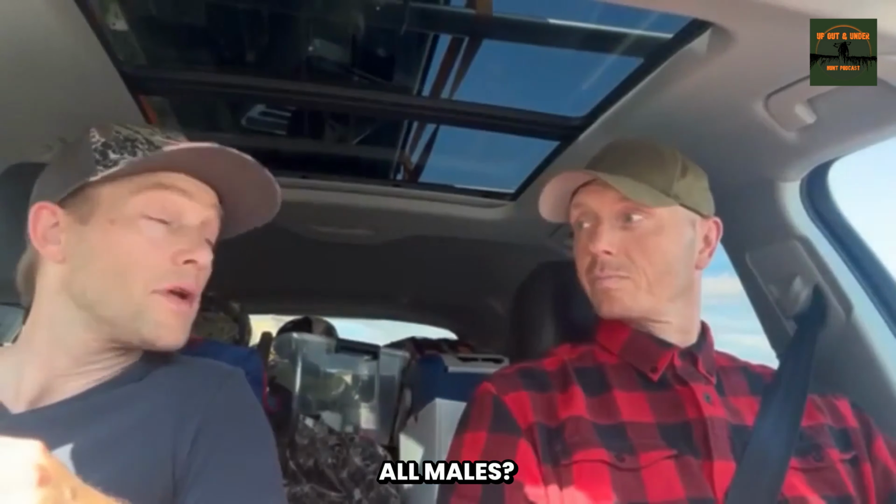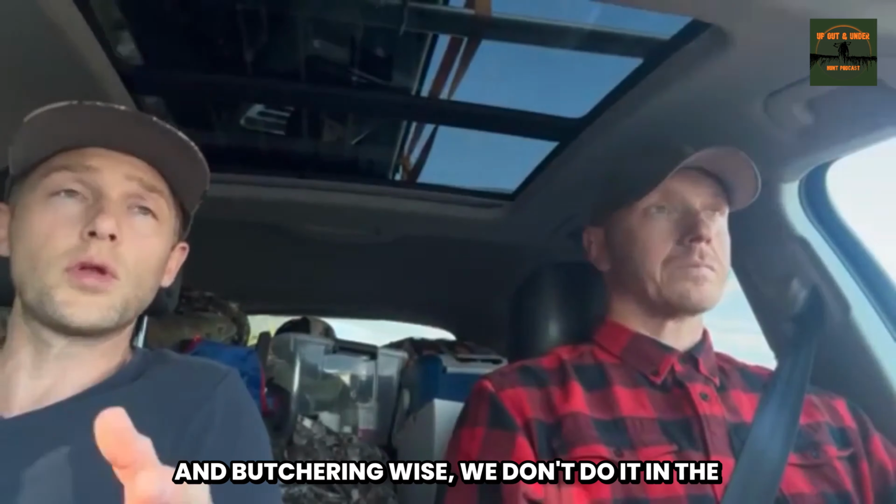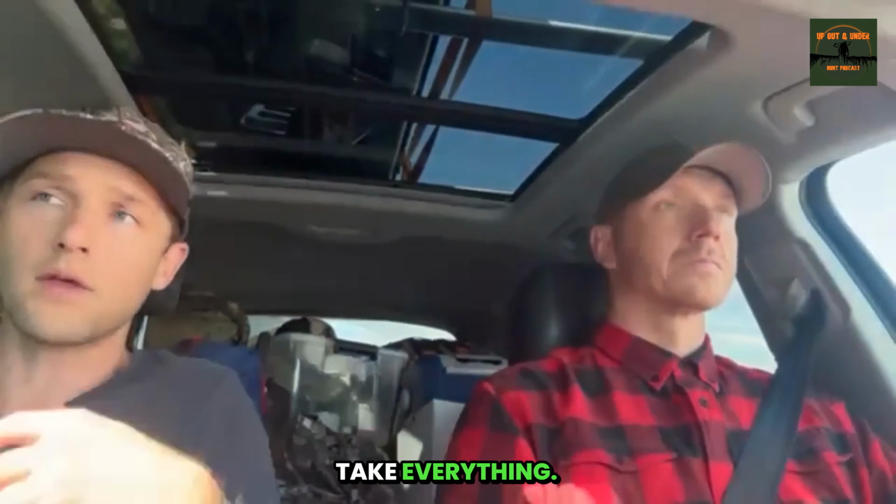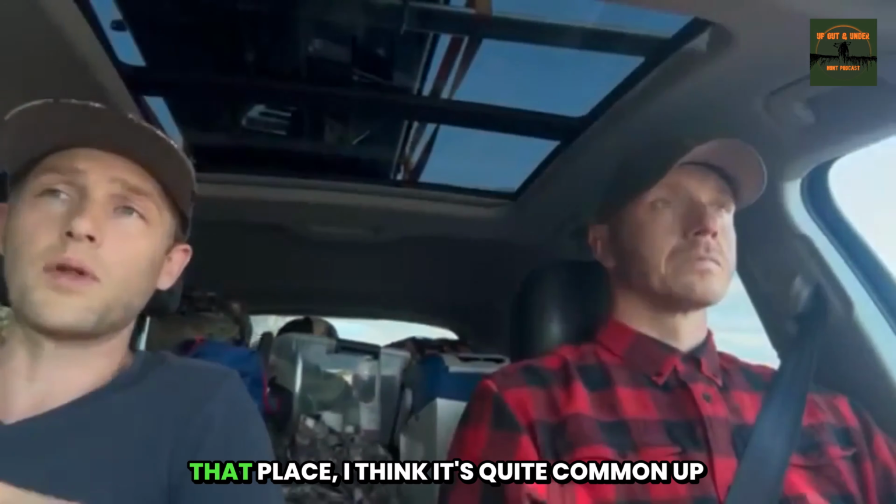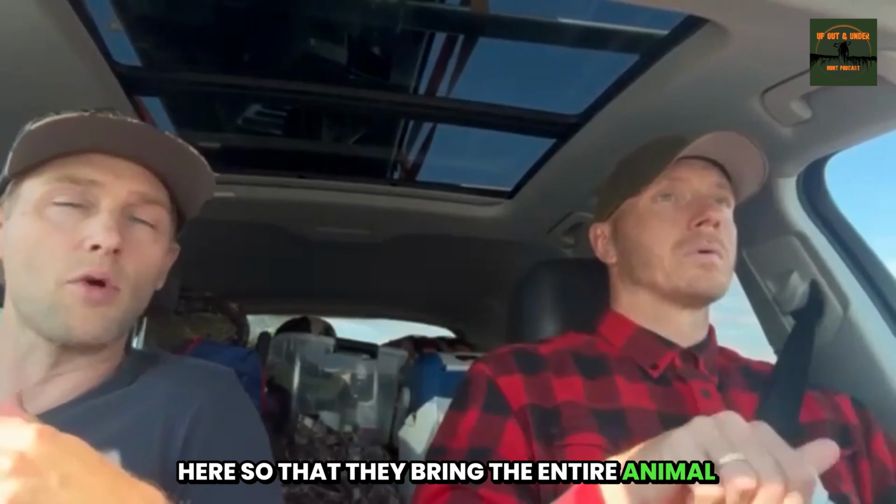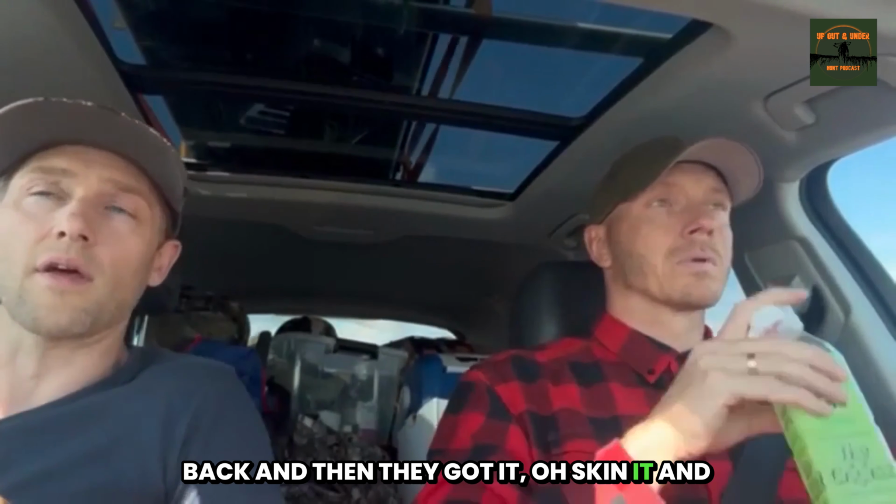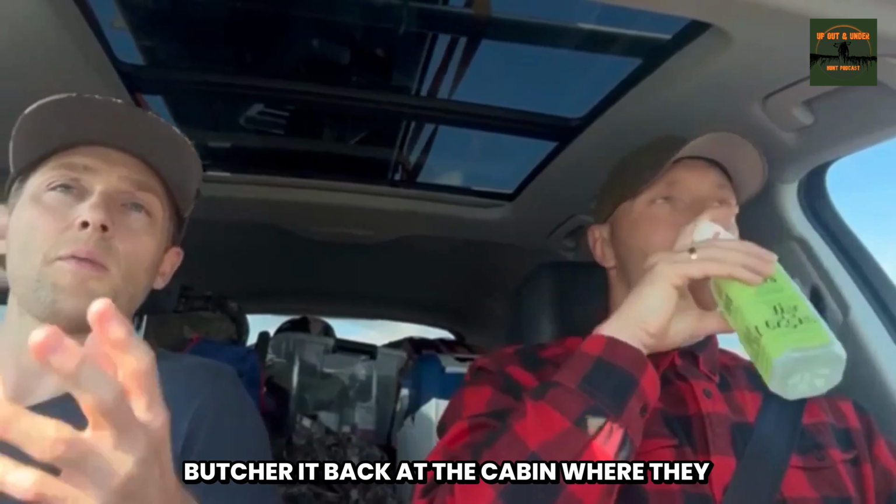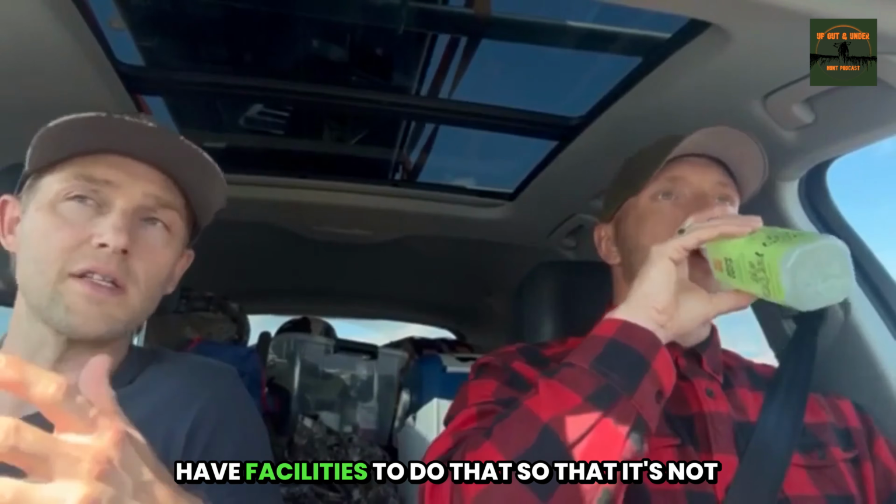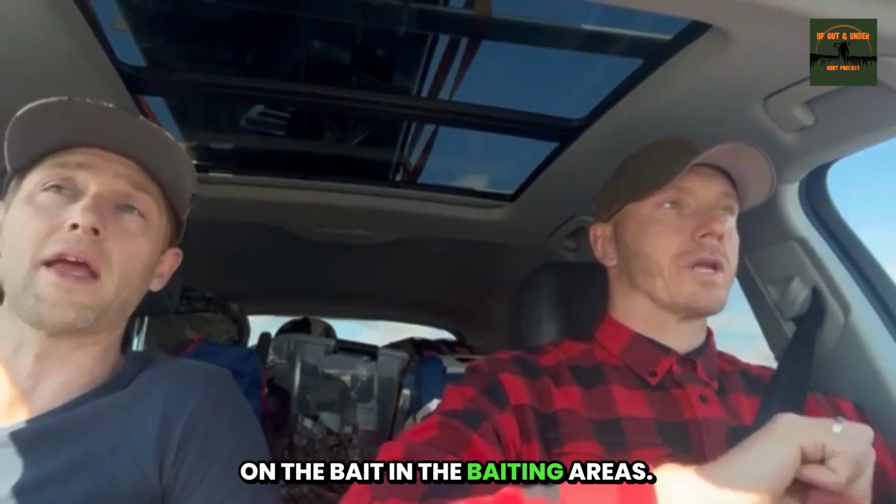All males. Yeah, all males. And butchering-wise, we don't do it in the field. We take everything. That's how they do it at that place. I think it's quite common up here, so they bring the entire animal back and then gut it, skin it, and butcher it back at the cabin where they have facilities to do that, so that it's not on the bait in the baiting areas.